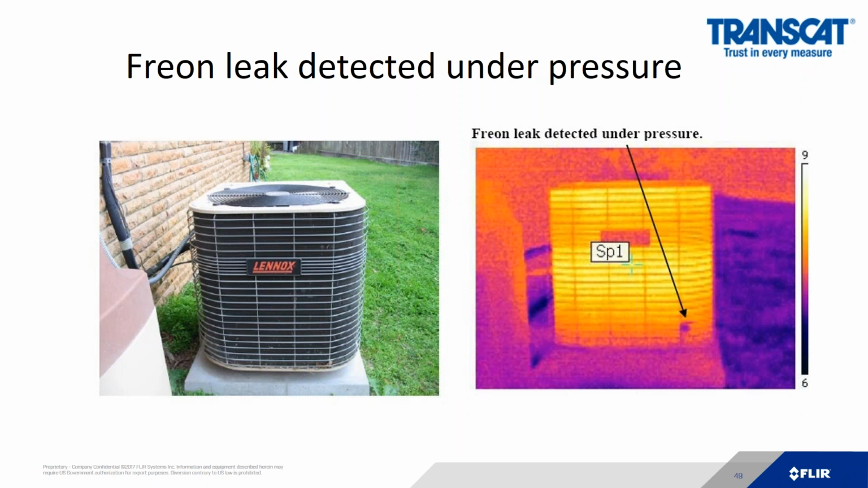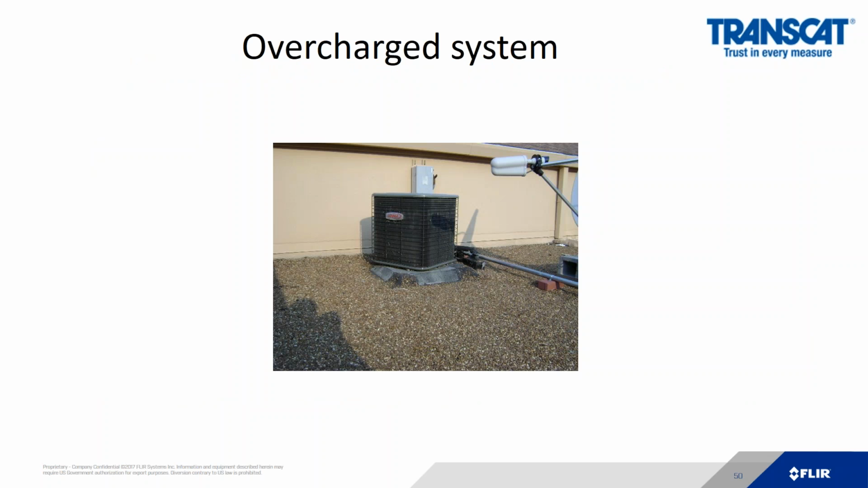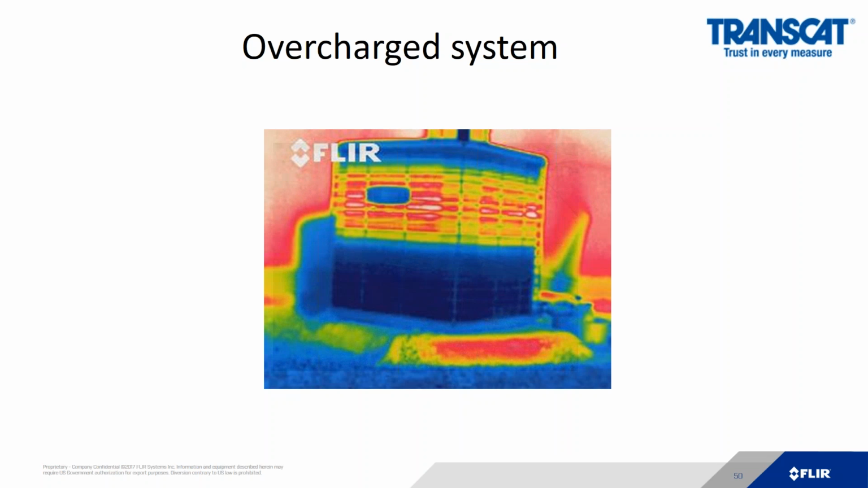Here, the customer, the thermal imaging camera user, detected a freon leak under pressure. We see this small little cold spot in the lower right-hand corner in the thermal image. Here's an example of an overcharged system.